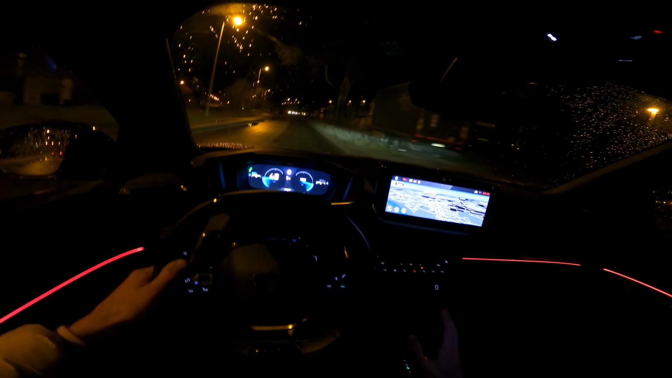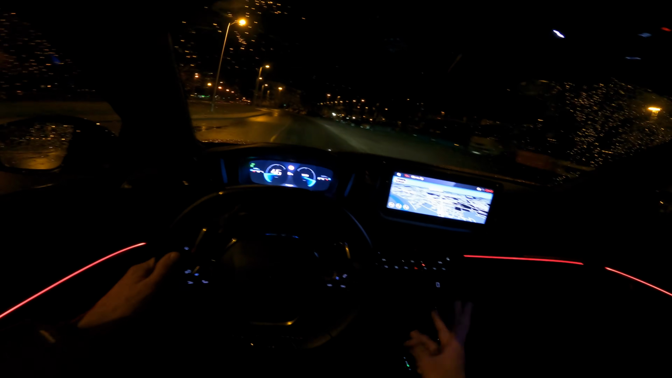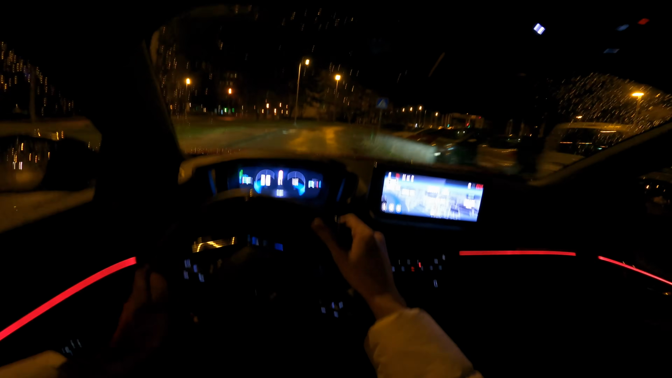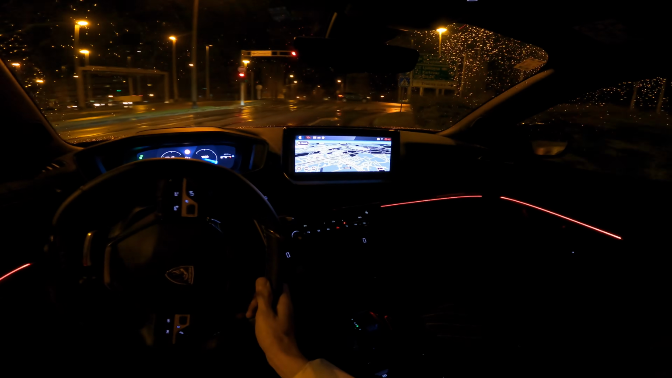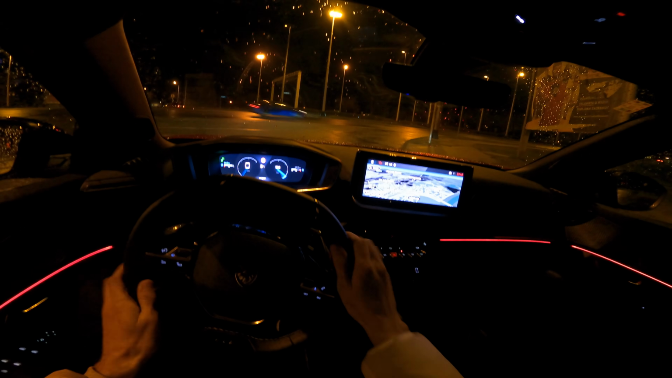I got used to driving an electric car for almost 2.5 years by now, so I prefer the car to start instantly, and I don't like when I punch the acceleration or the gas pedal in this case and the car just jumps, or when I press the brake the car leans forward a lot.